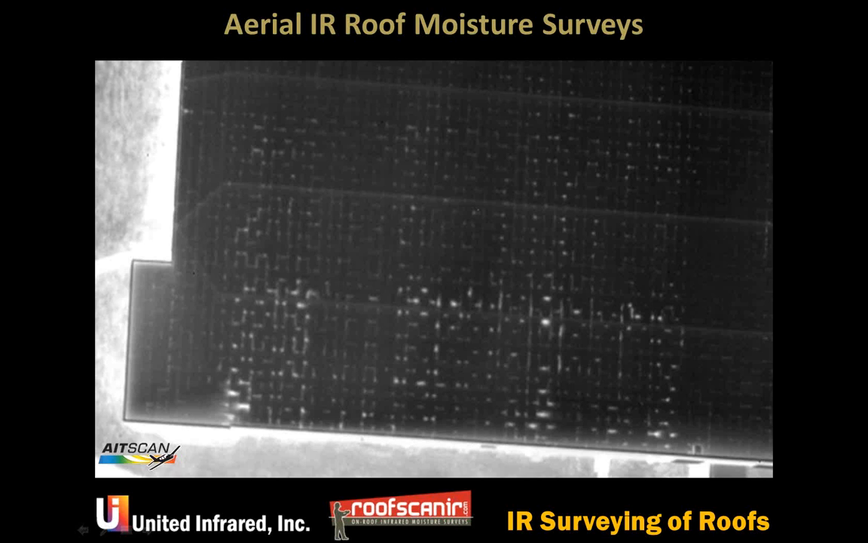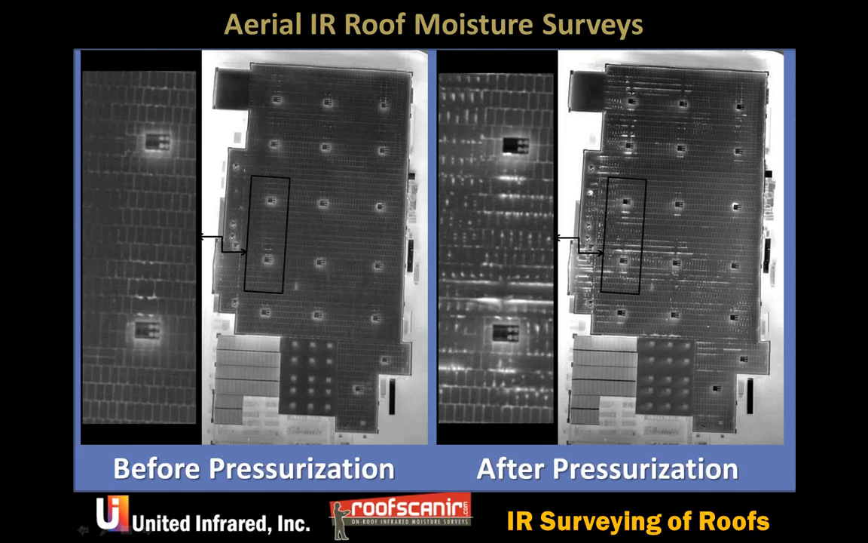Now, it doesn't matter whether you're walking, it's elevated, or you're flying over it. It's very, very hard to discern the difference between warm air coming up and a wet spot in the roof. On top of that, this is causing some amount of issues. I'll show you in the next slide.